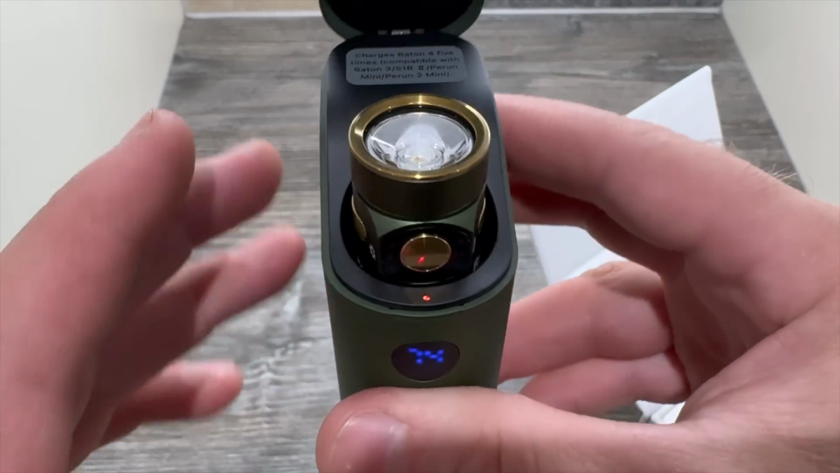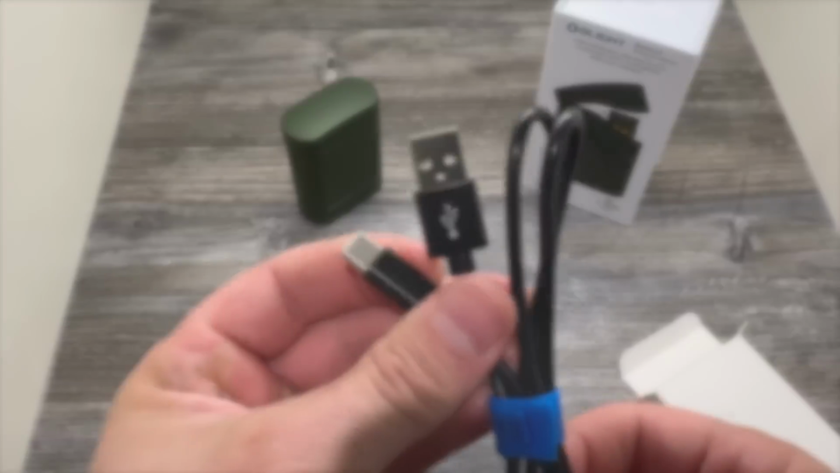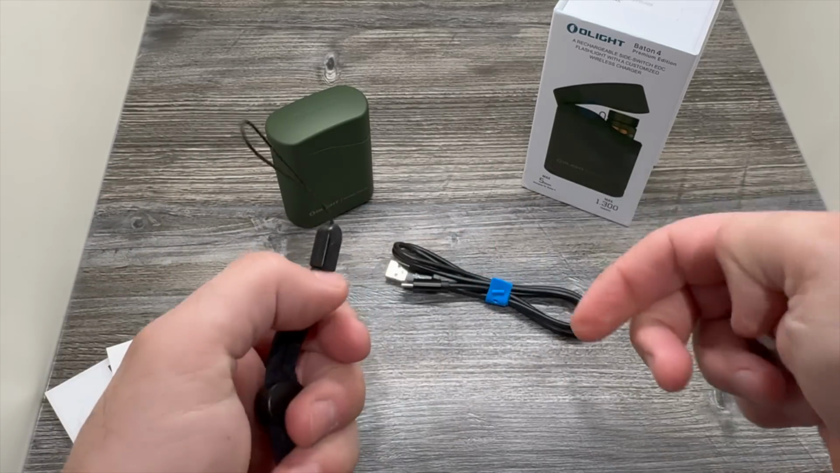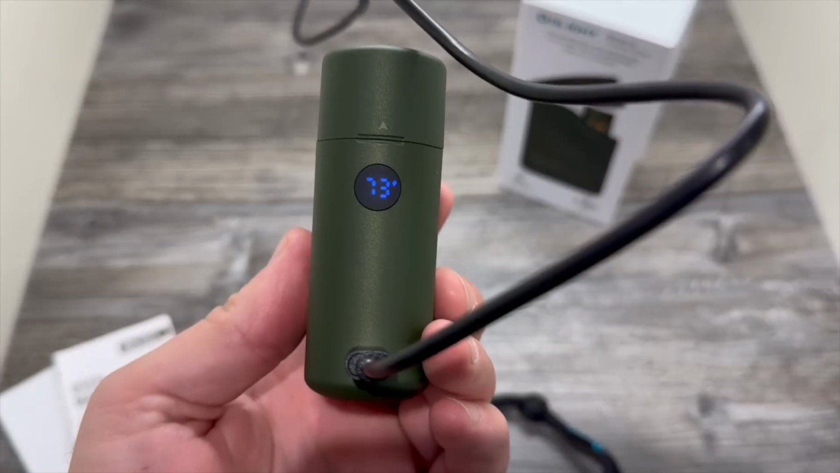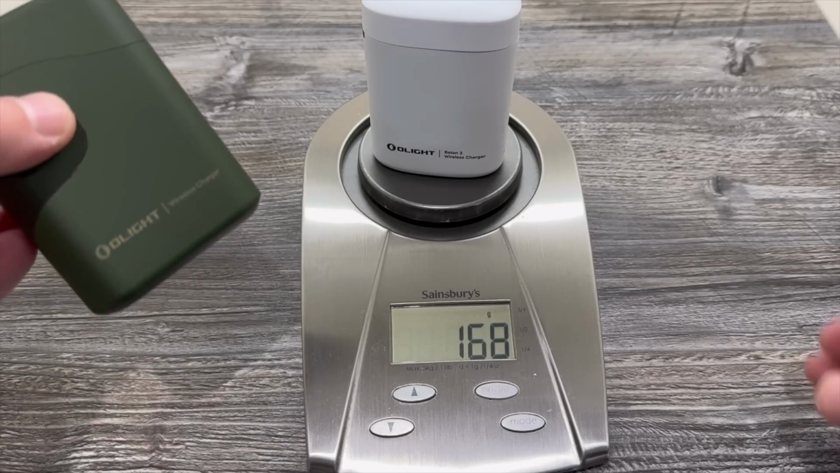While charging in the case, the red LED lights up and the battery percentage is displayed on the front of the case. The supplied accessories are the USB-C cable to charge the case, a cleaning cloth for the lens, and a detailed user manual. There is also a handy little wrist strap. During charging, the lighting sign on the display button will blink. When charging is complete, the lighting sign will be constantly on. The battery level will be displayed when the display button is pressed or the charger lid is opened or closed.